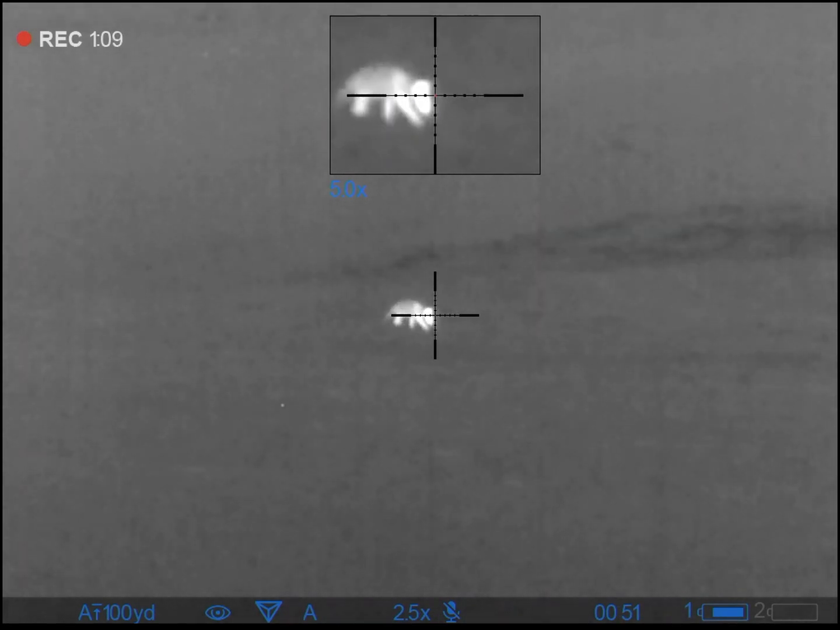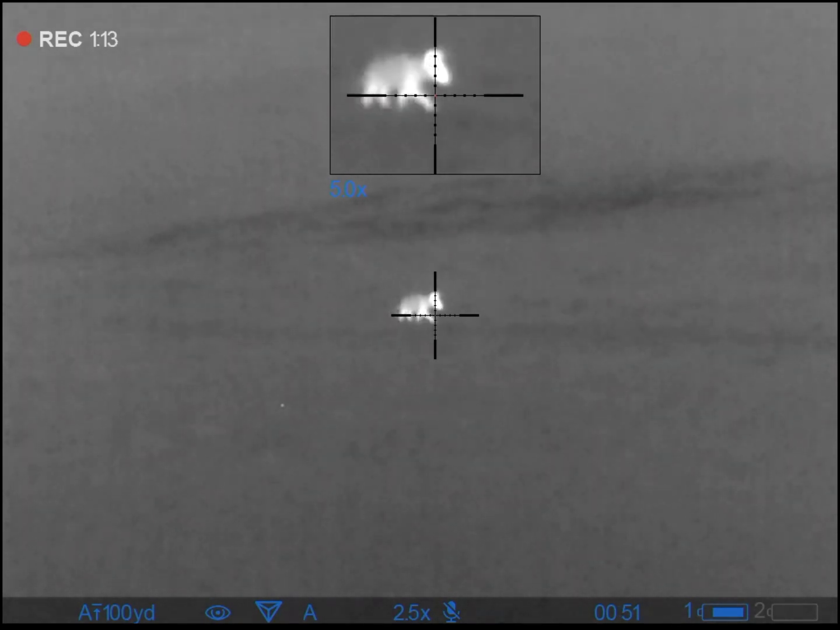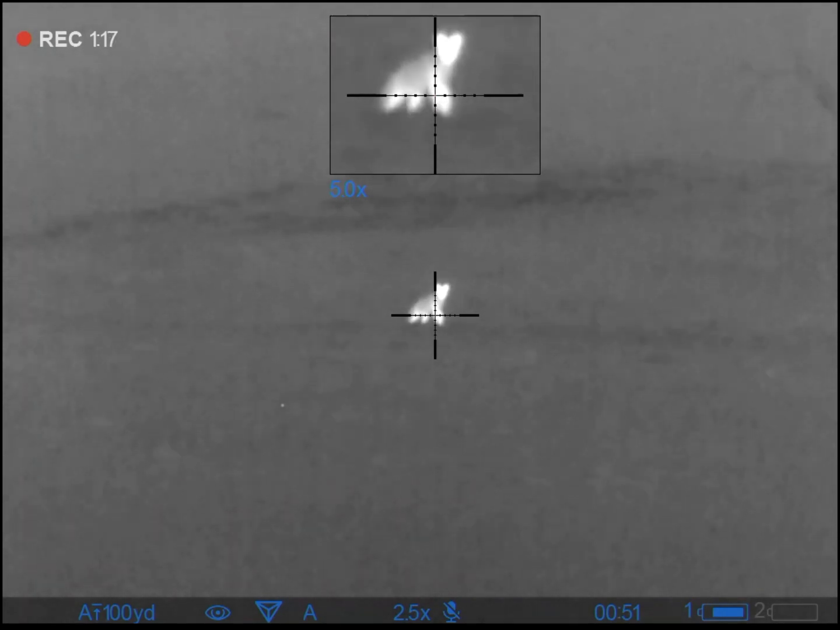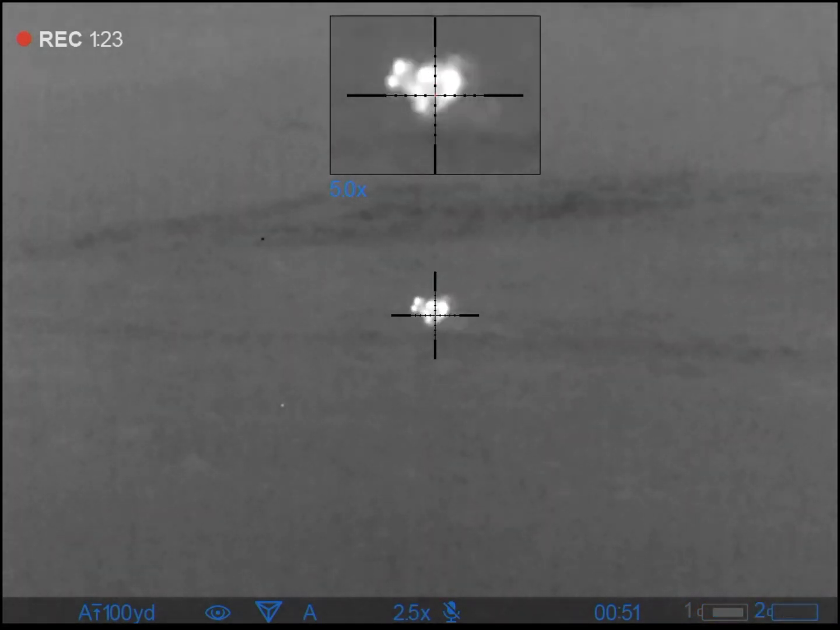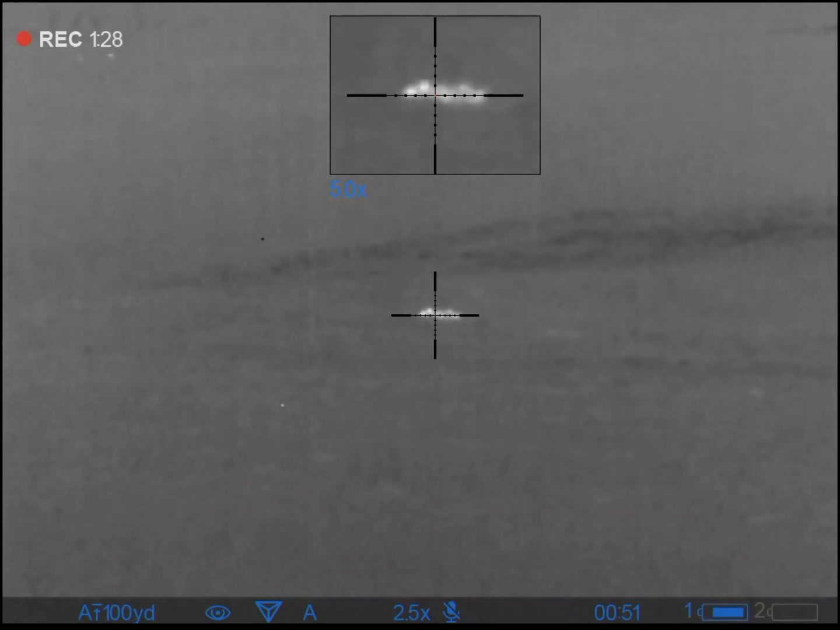Here he comes. Made a good shot at him there. Shot him again just for good measure, but I think he was done. So that's number two for the set.